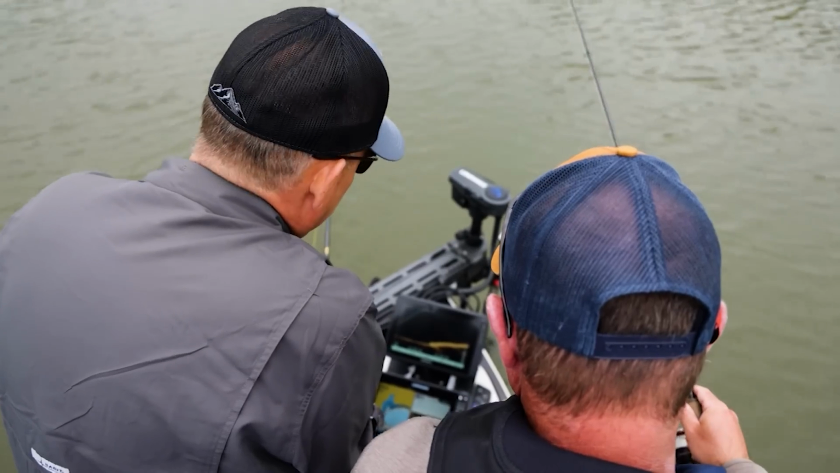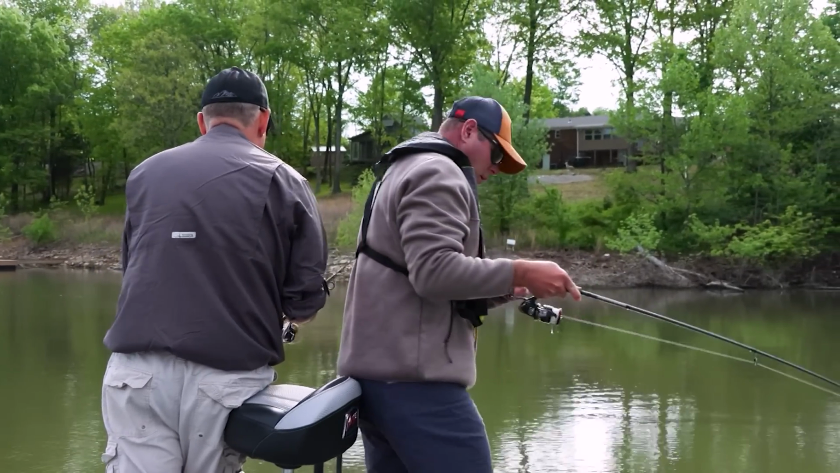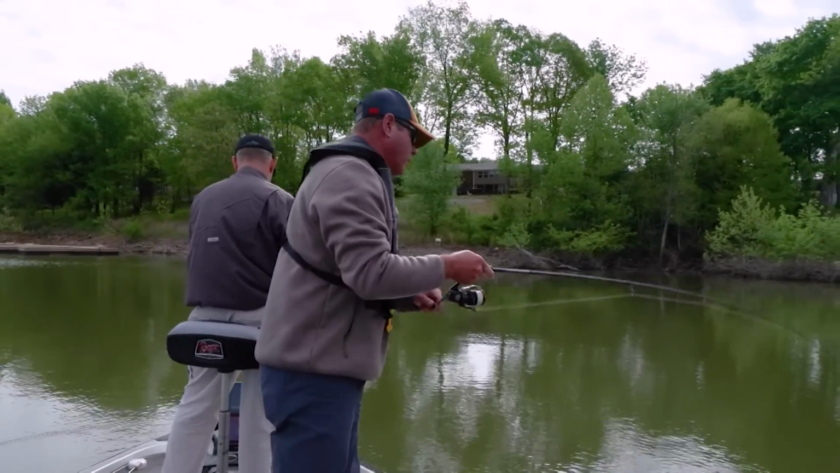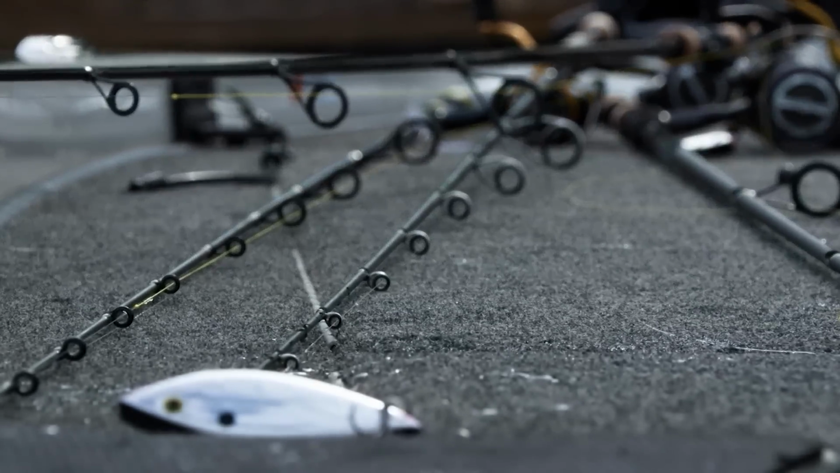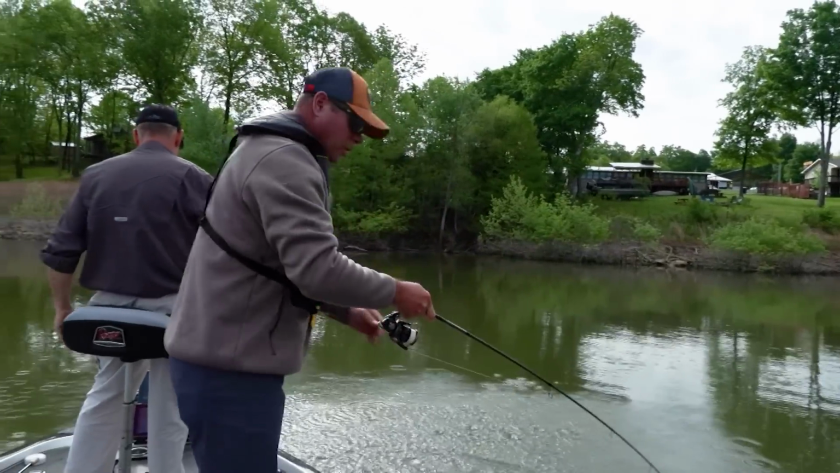I think we got a pretty good one here. Here we go. You get him? Look how that thing's got me bent over. This fish isn't as big as the last couple we've caught, but it's still, look at that rod. That's why I like doing this on a spinning rod. Yeah. Pretty good one though.